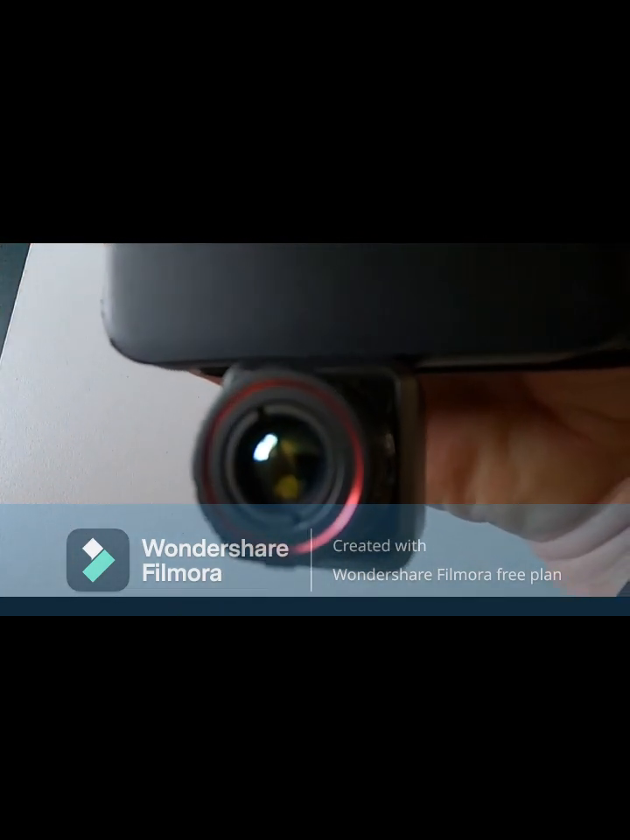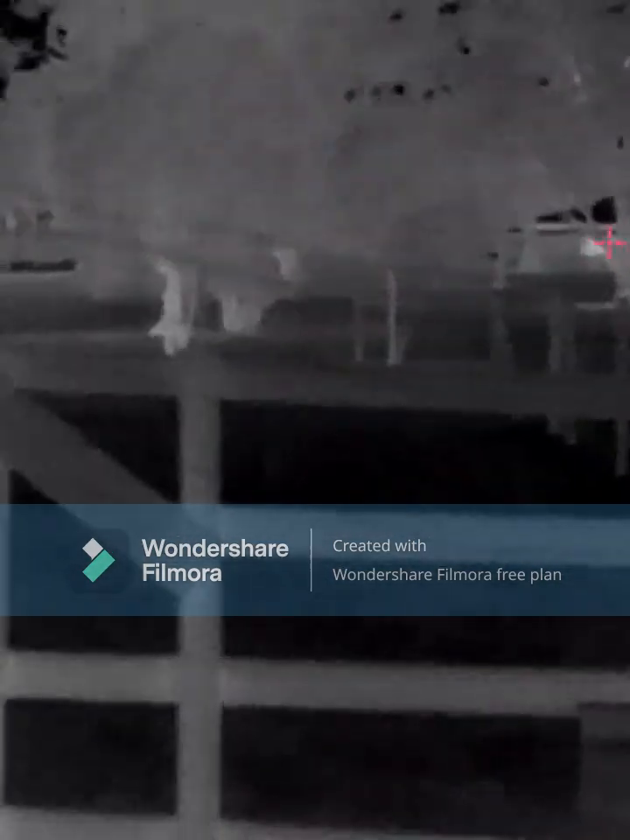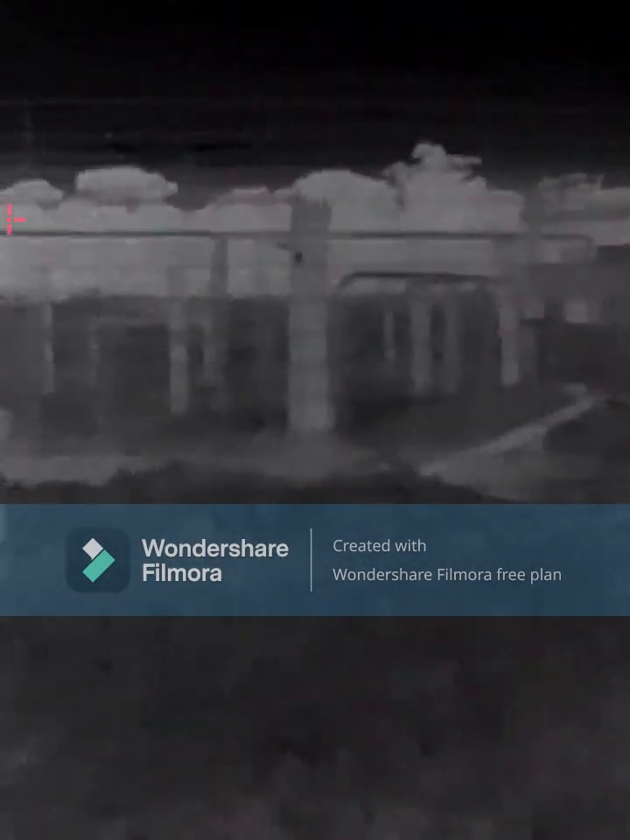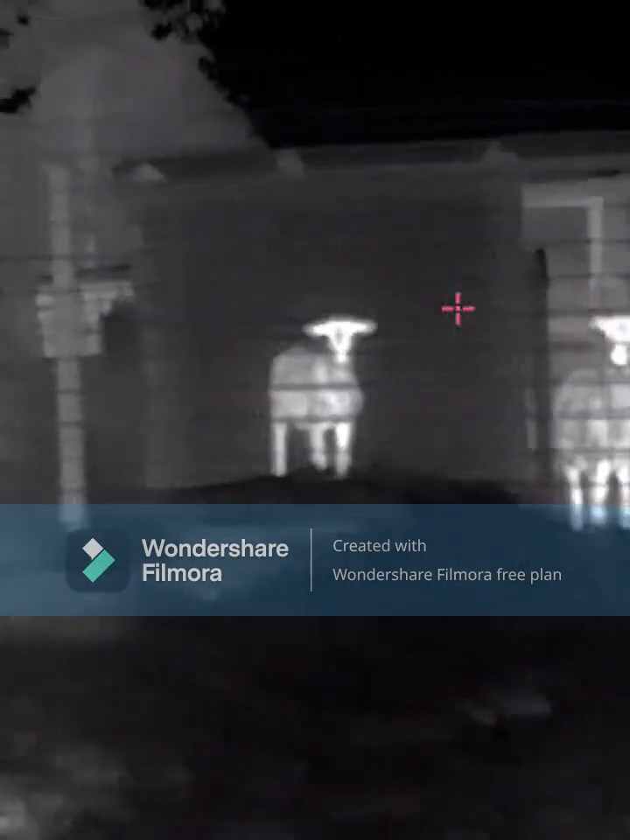and hit start. So here we are down in the cattle yards and the goat yards, having a bit of a look around. This is the white thermal. And there's the goats. They're about 12 metres away. And there's a kangaroo that's about 45 metres away, and you can see the others in the background.